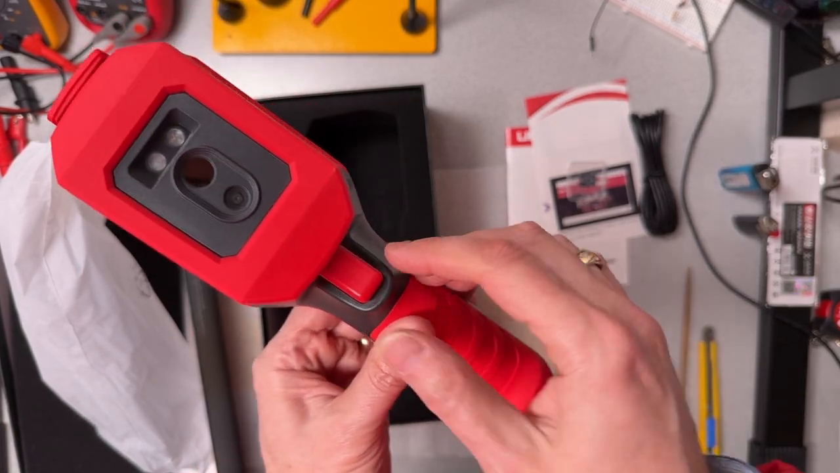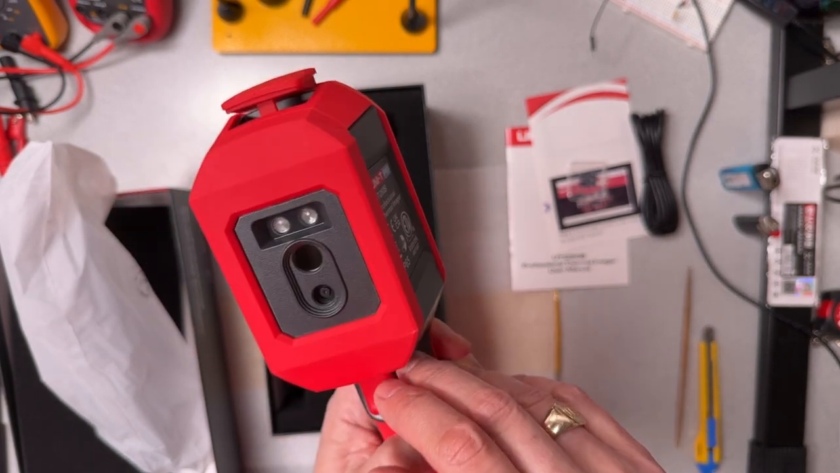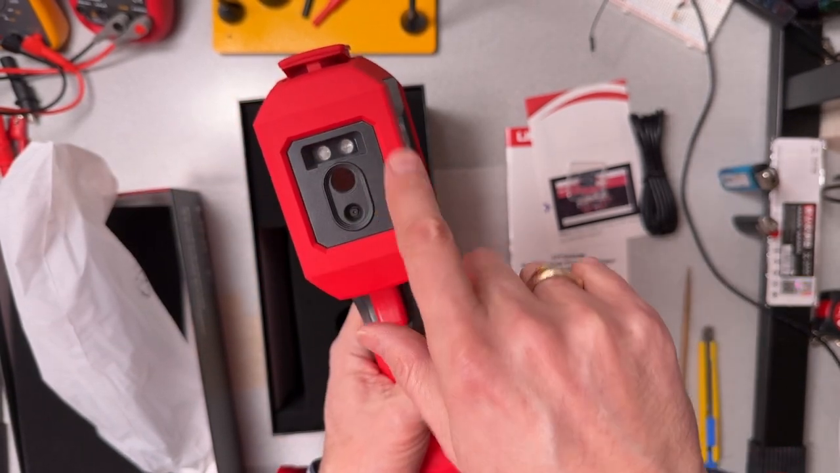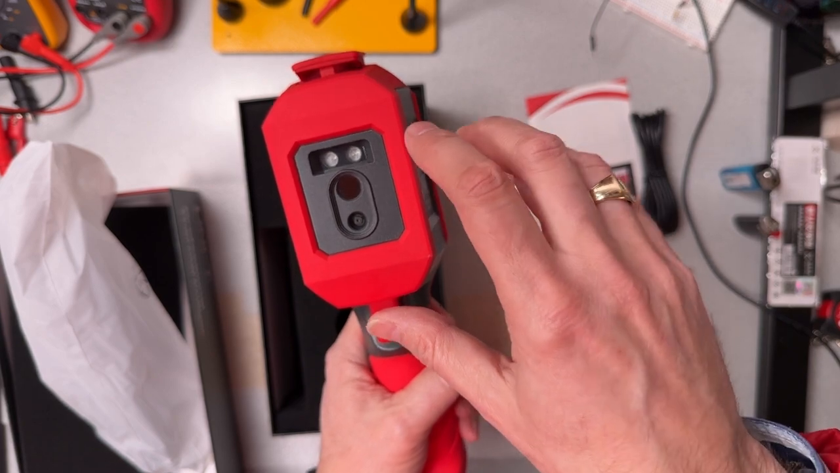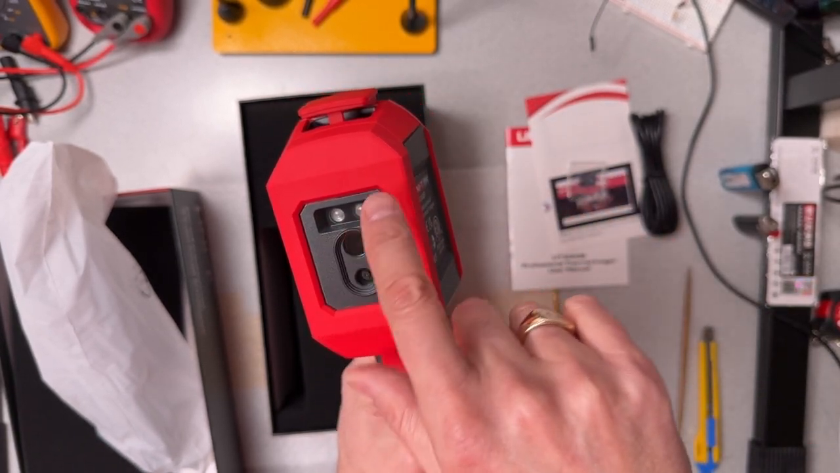The trigger is over here. We'll see exactly how that trigger works in a few minutes. And then we've kind of got the various cameras here, the digital camera, the thermal imaging camera, and I think those are probably some lights.